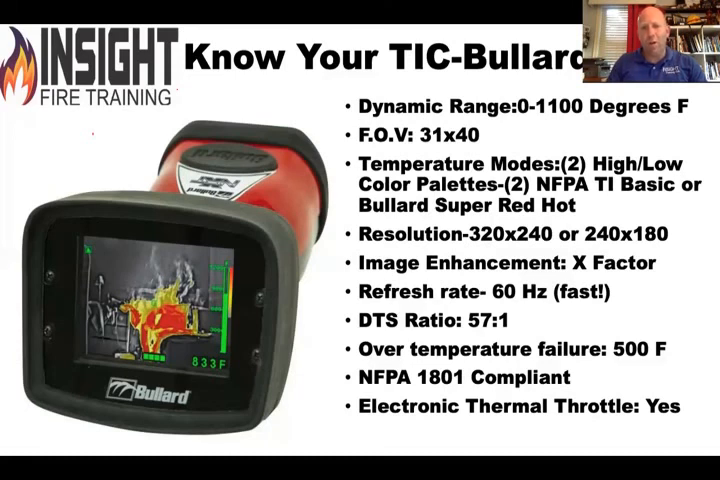The field of view is pretty narrow, but the camera itself produces a good image. It really comes down to a lot of people like pistol grip versus flashlight style cameras. That's a personal preference and ergonomics. It's a fast camera at 60 hertz, has one of the better distance spot ratios, 57 to 1. The way we explain that to firefighters is, would you rather be a pocket knife assassin or a long range sniper when you're facing a big enemy? You want a camera that can see the enemy far off. That means this camera can measure heat effectively 57 feet away. It can measure a 1 foot square. And the NXT is NFPA compliant, which is good.